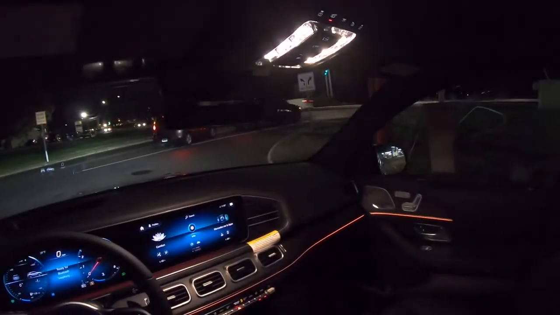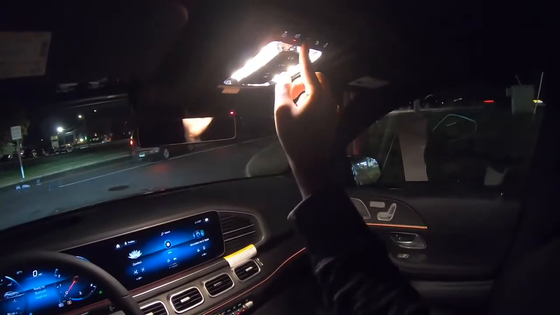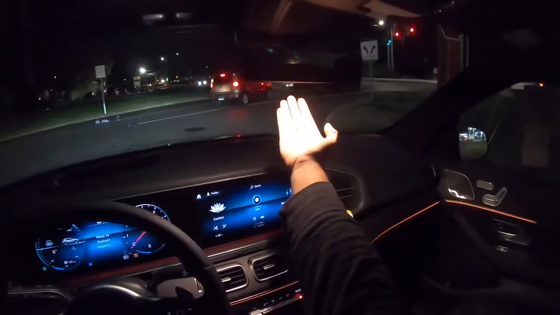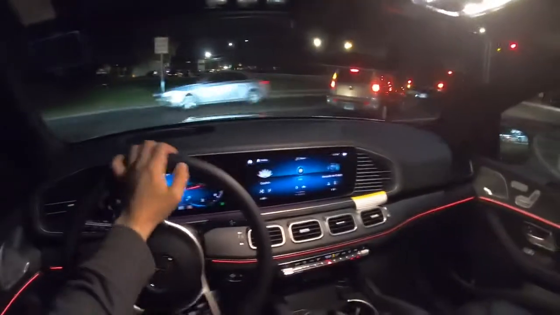Let's go ahead and turn on the lights. So this button right here in the middle turns on the lights in the middle, and there are 2 lights right here for the lights underneath the mirror. So there is a good amount of lights inside of this GLE.